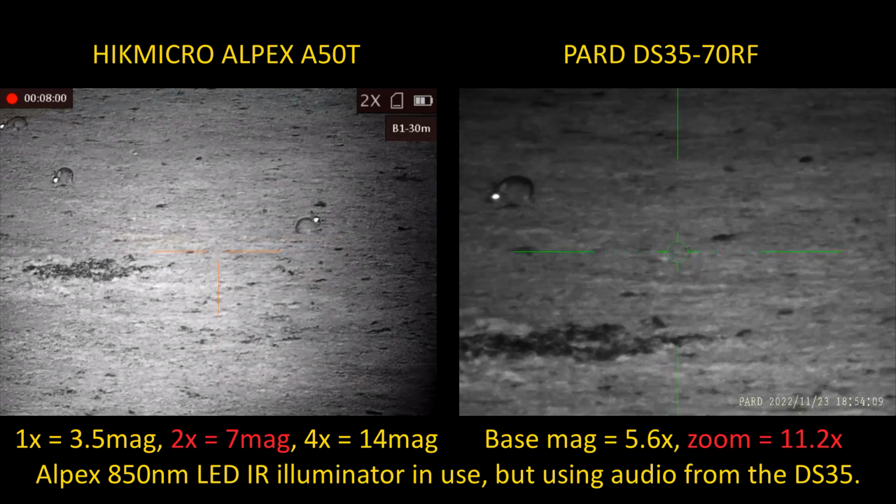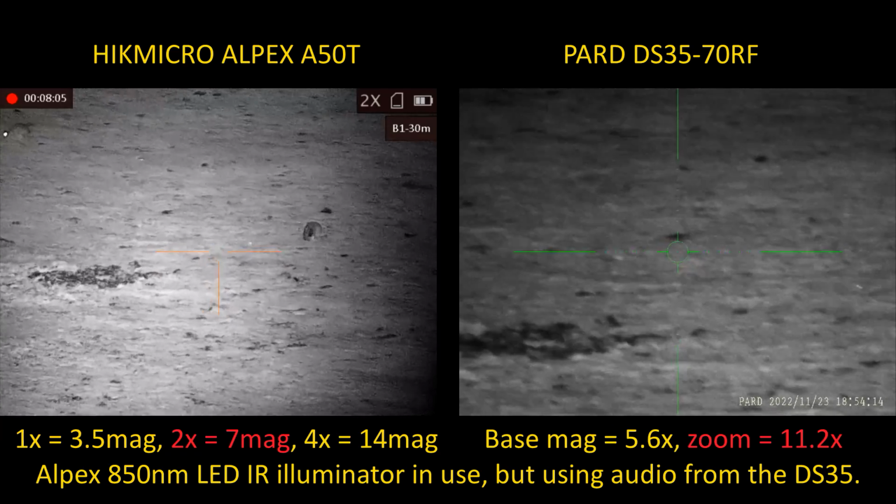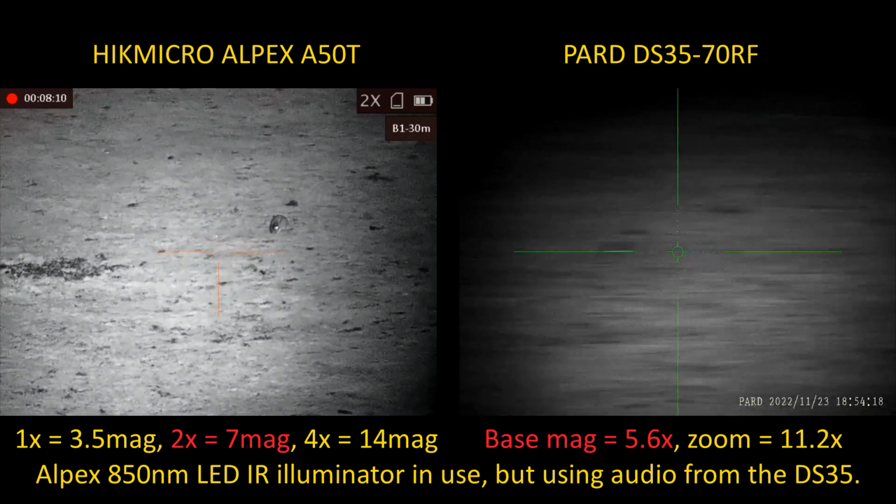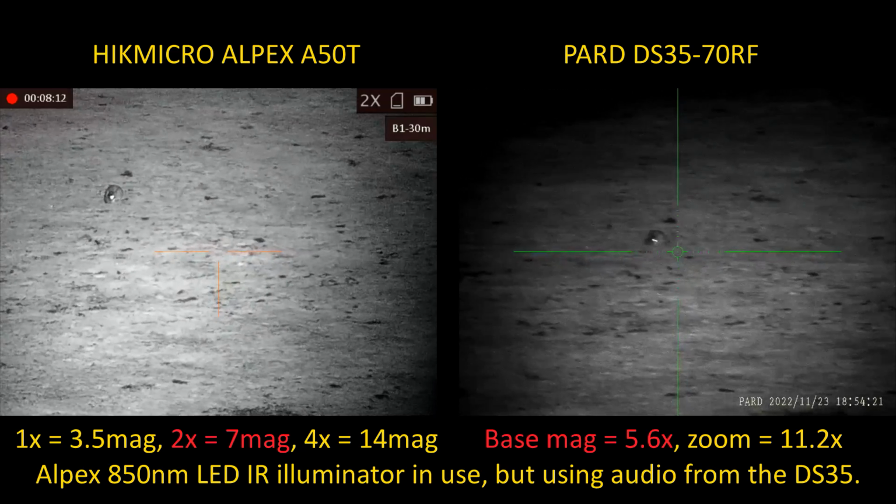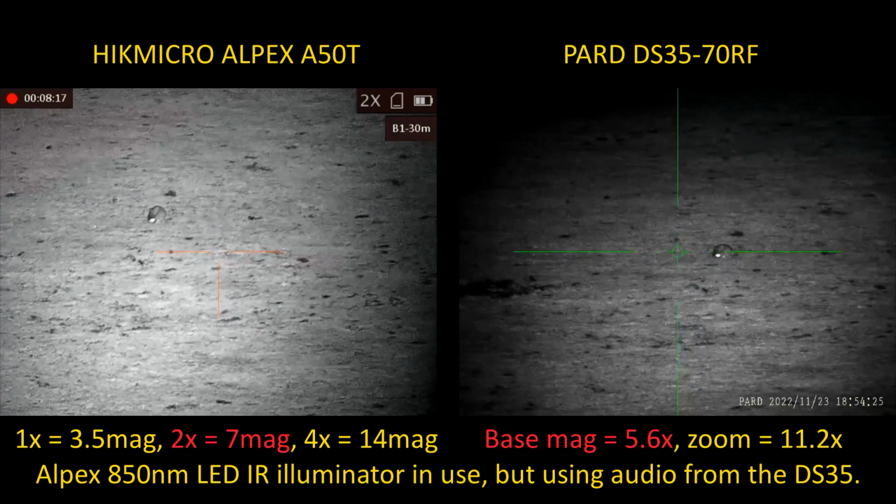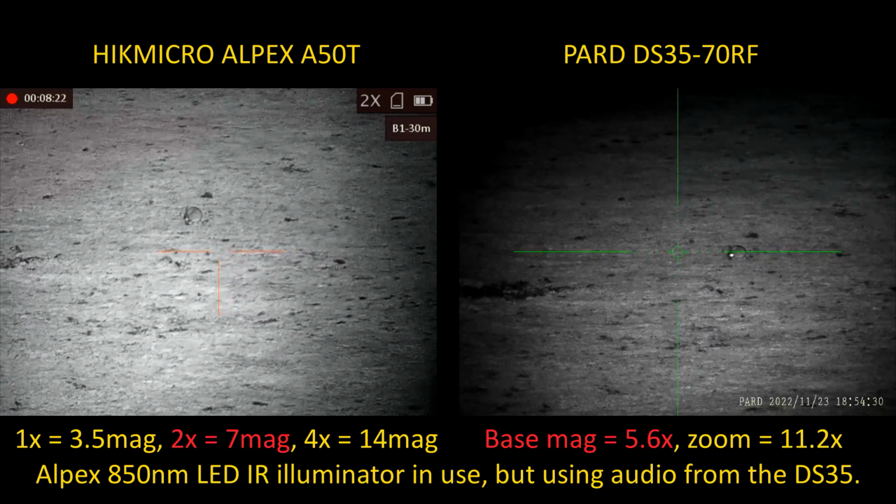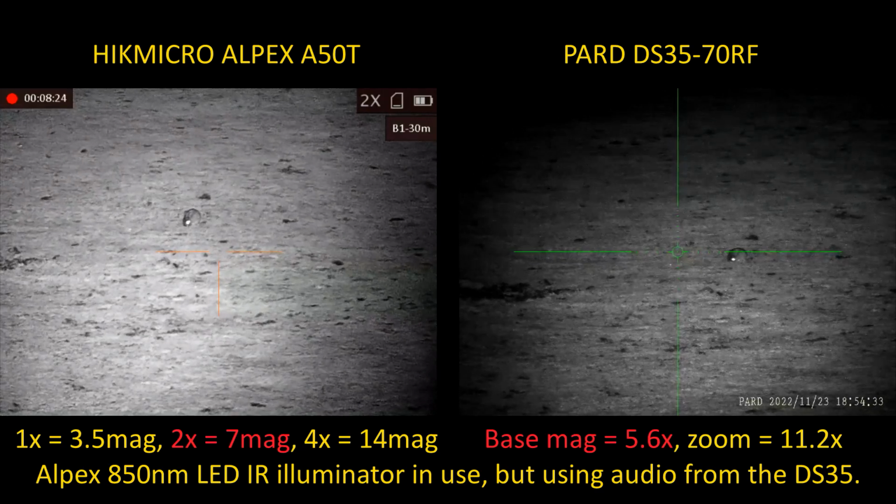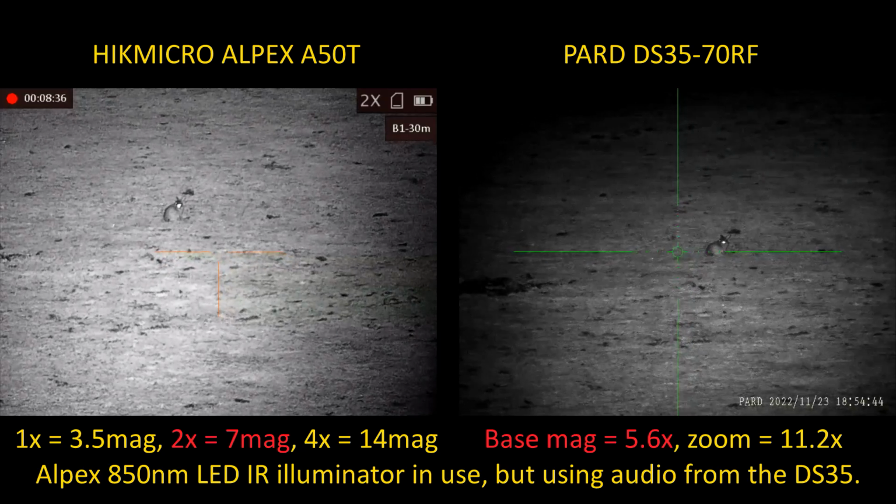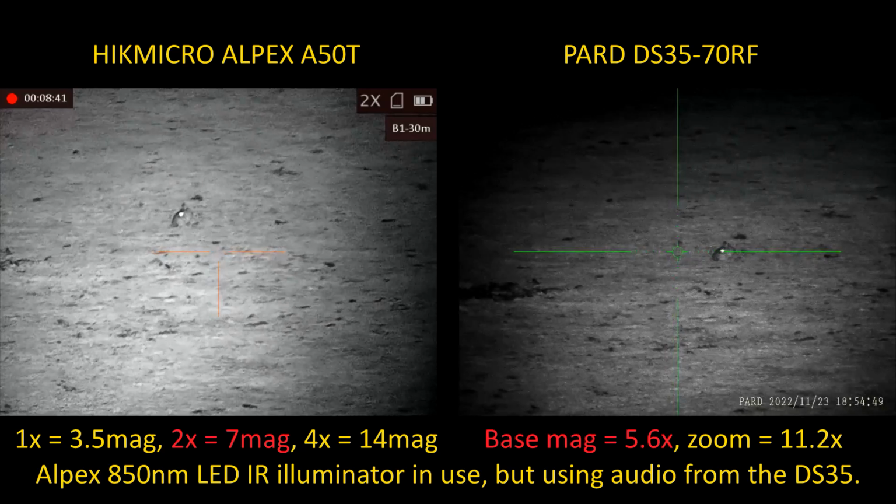Aye, the HIK. Okay, so the HIK on times 2 is pretty close to the Pard on times 1. Yeah, that's right. 5.6 as opposed to 7. So they're only out by 1.4 mag. Pretty close. I would say at this moment on times 2 with the HIK, I'm just looking at a single rabbit. I've got a totally illuminated field of view. Arguably the HIK is slightly better. Okay. Not much in it though. Right. Slightly better. Perfectly usable, shootable images.